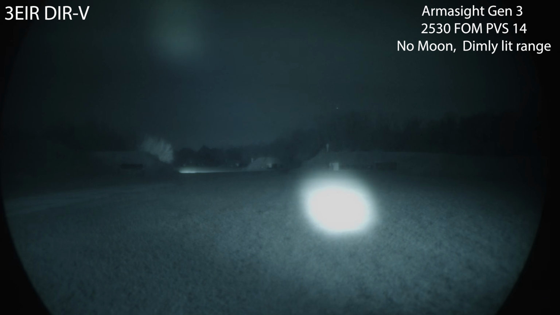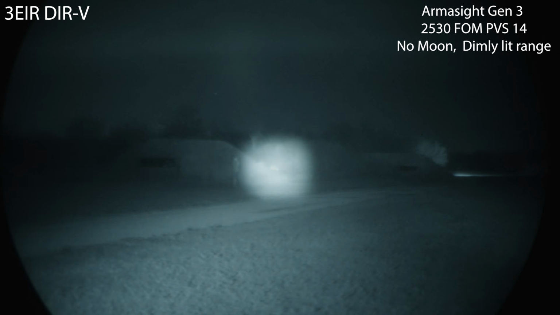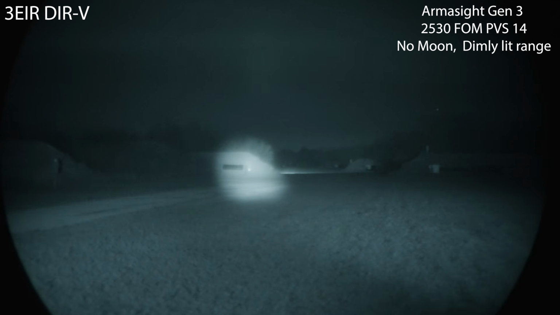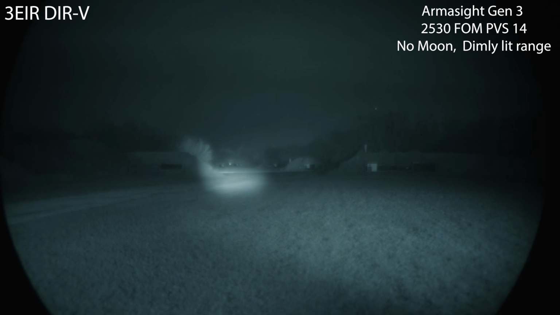Here's the IR-V. Packing a lot of punch at 100 yards. I don't want to change the gain on the PVS-14 to try to stay as consistent as possible on this part of the video. So obviously you could dial it down, but still illuminates at 500. No issues with those photonic barriers in place. Laser is incredibly balanced. No diffuser, but it looks great. Bright without excessive bloom to where you can't precisely aim.